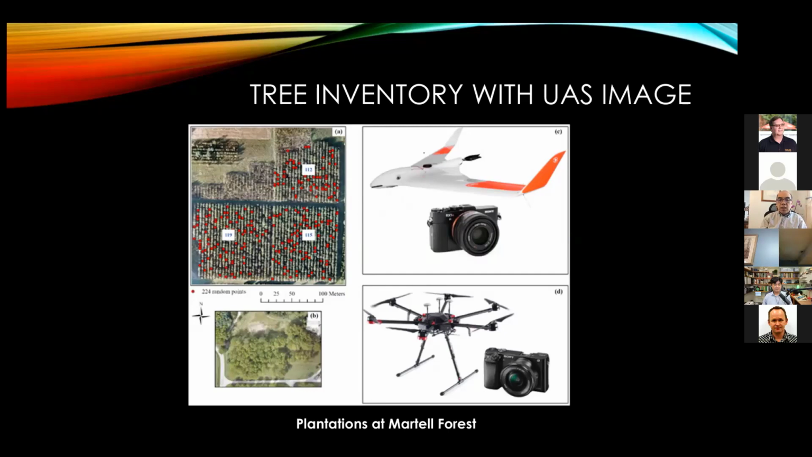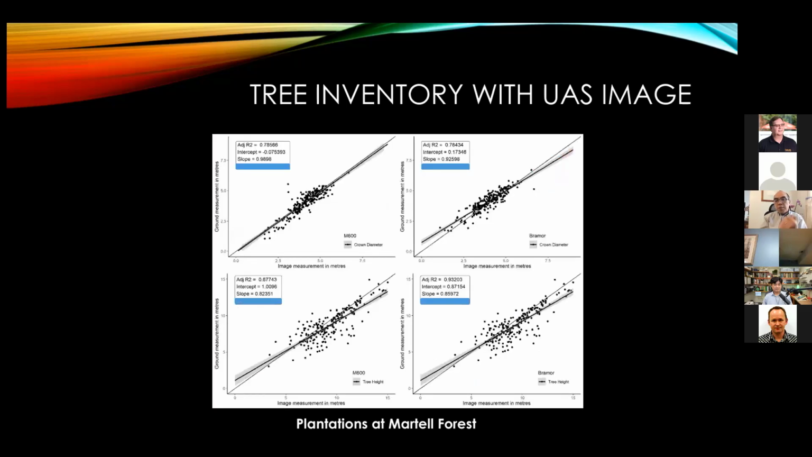But here's another example of how we utilize these UAS images with photogrammetry to delineate trees. Here are a couple of sites. Showing on the left is the plantation at the Martell Forest. These are red oak plantations and black walnut plantations. Here are some preliminary results that we are about to submit.